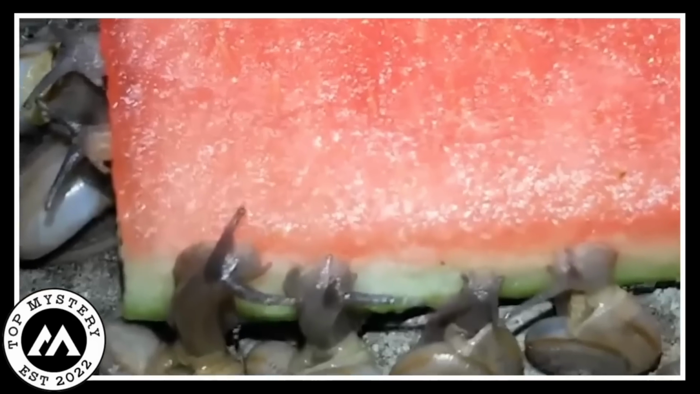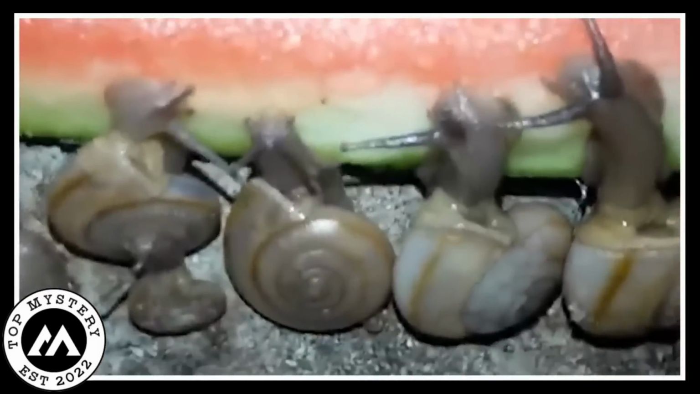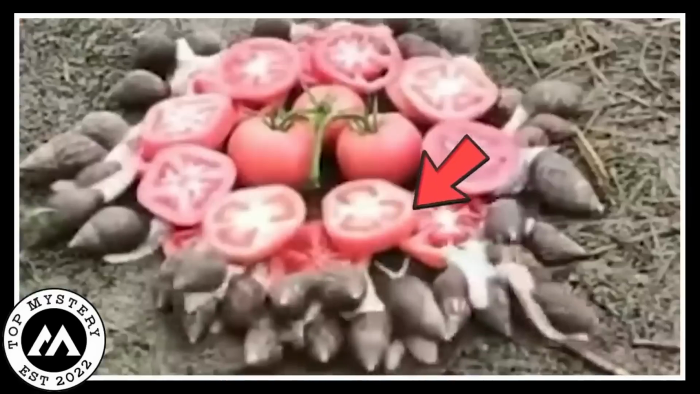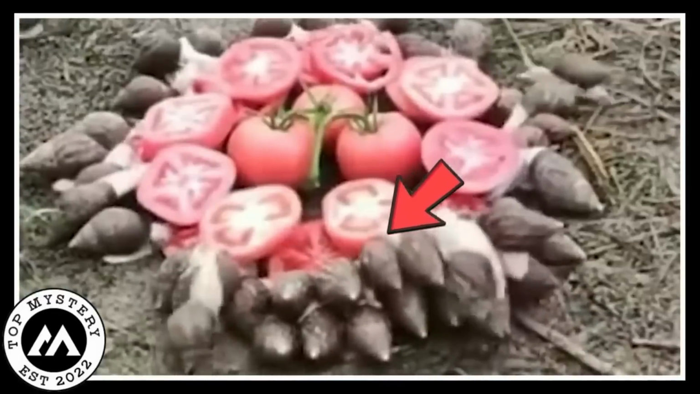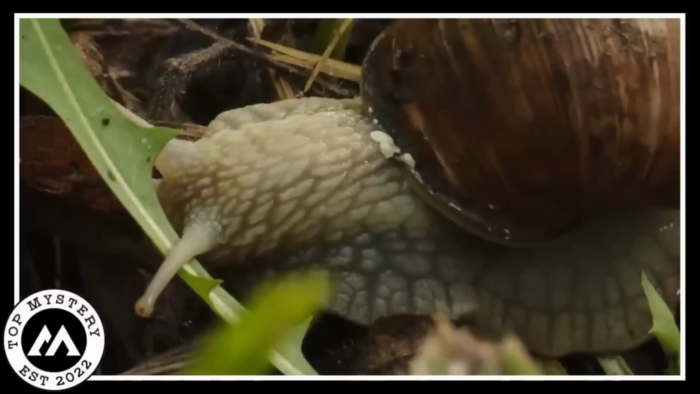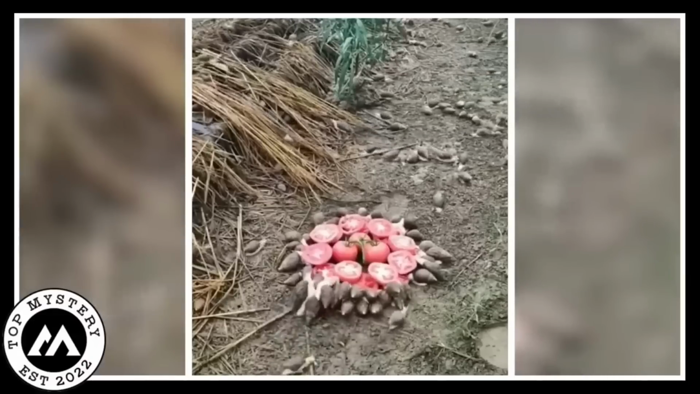You can't help but smile watching them enjoy their little snail feast. It's proof that even the tiniest creatures know how to have a good time. So, next time you see a snail, just imagine it reminiscing about that epic tomato and melon party. Who knew snails could be such foodies, right? Nature's surprises are the best.